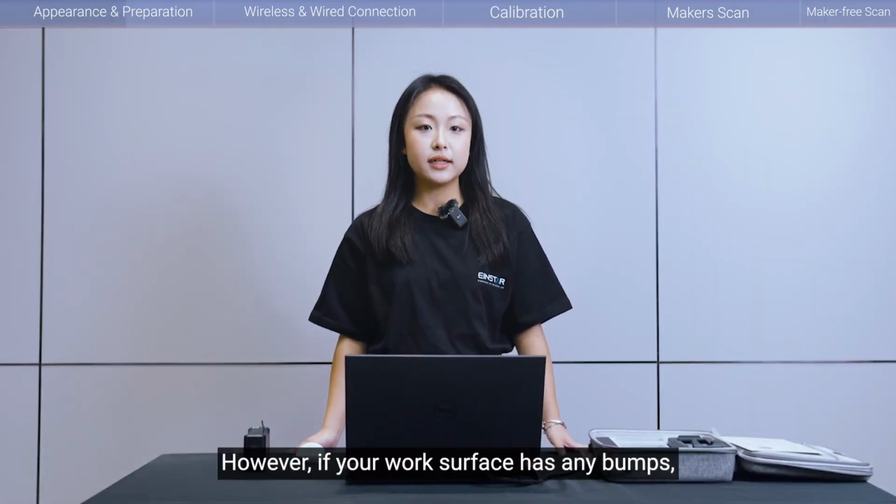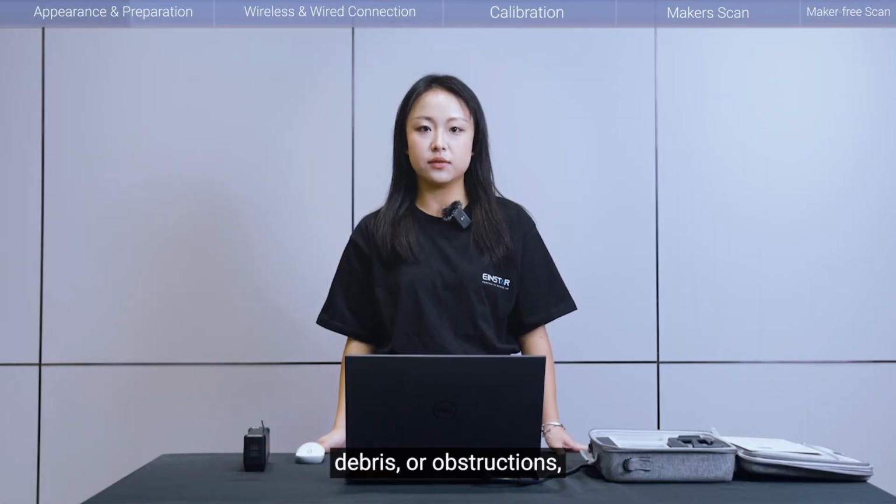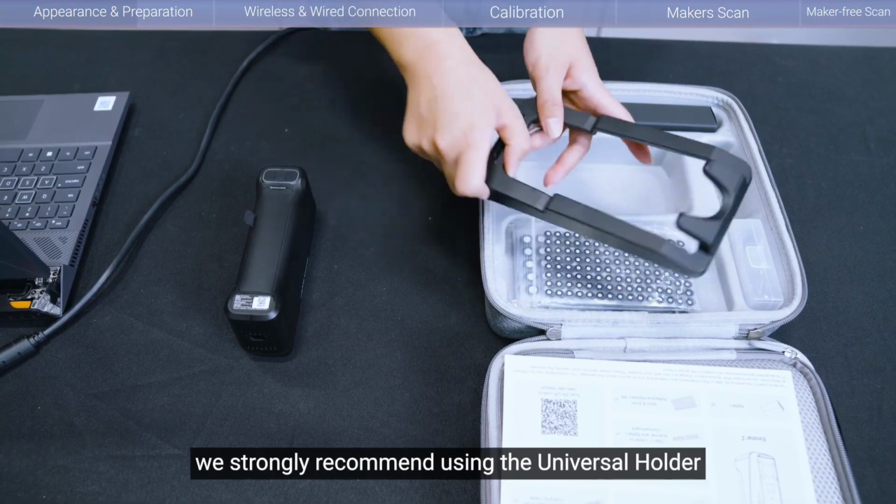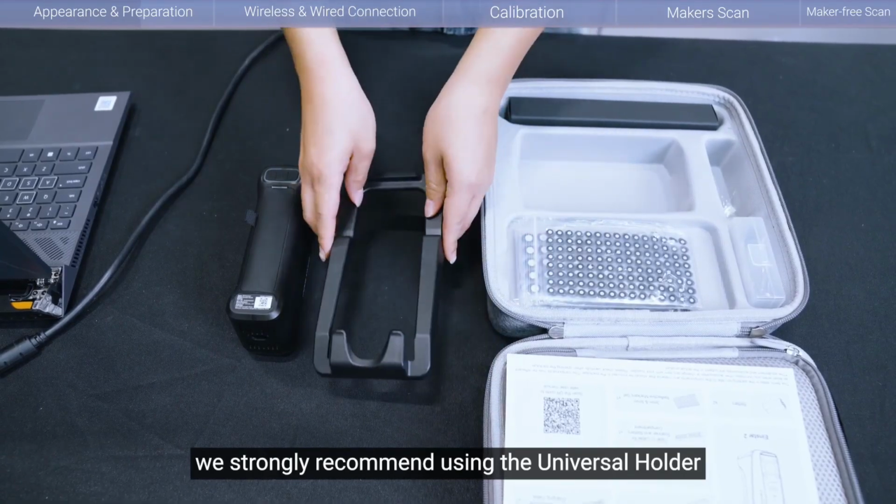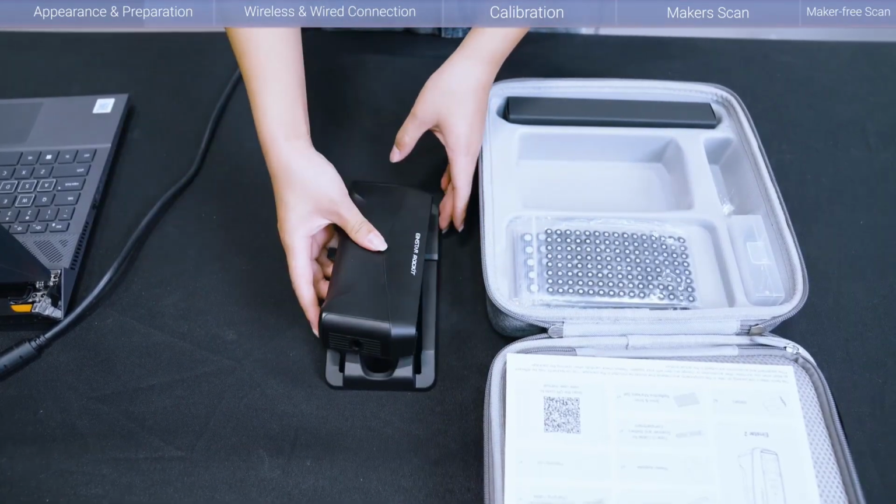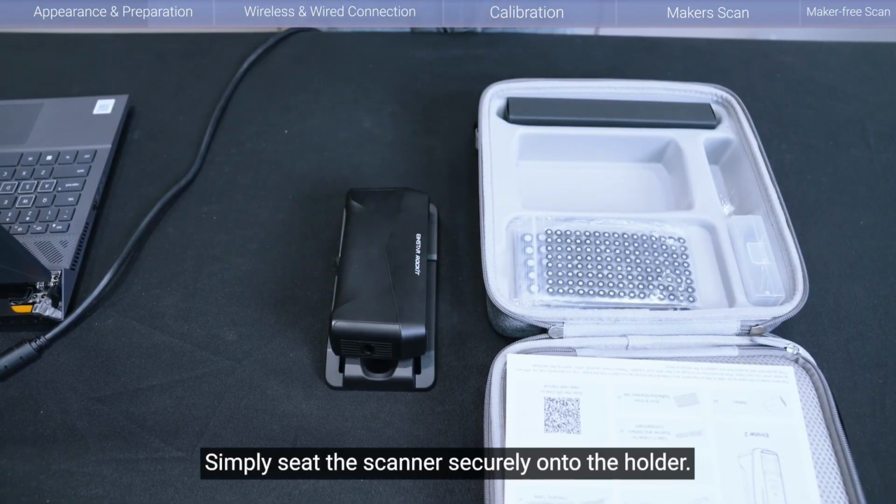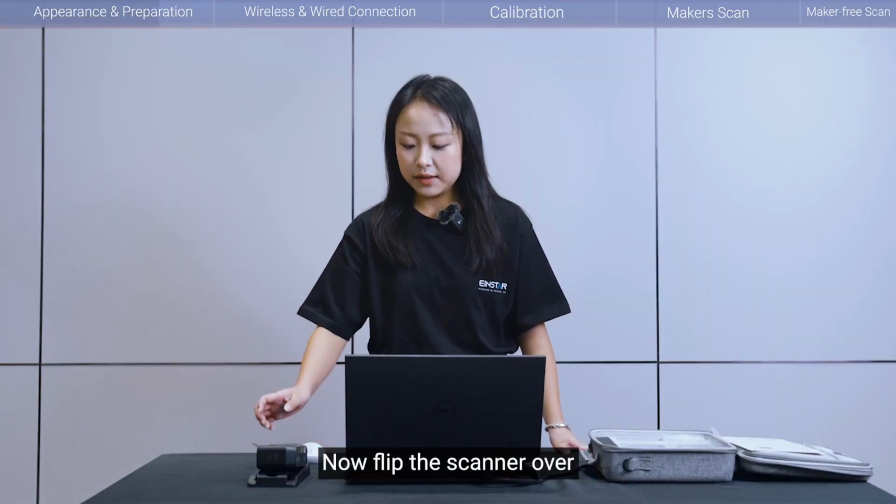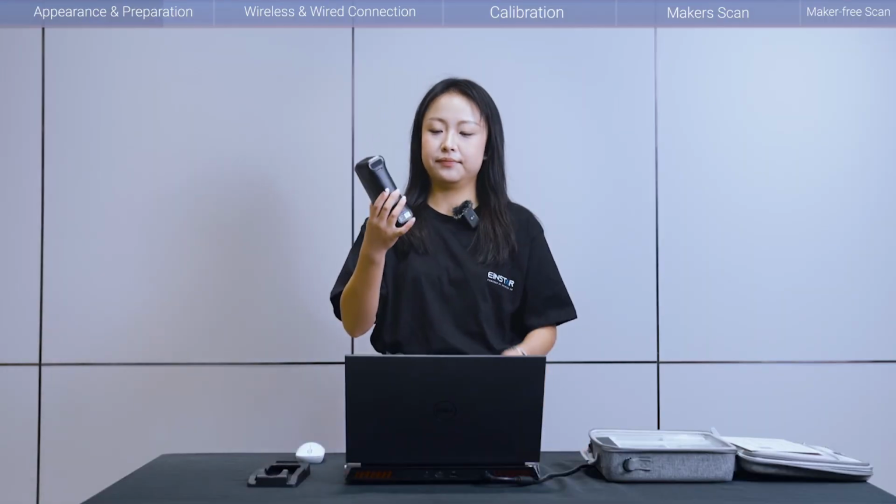However, if your work surface has any bumps, drips, or obstructions, for this situation, we strongly recommend using the universal holder from your accessory kit. Simply sit the scanner securely onto the holder. This will give you a stable, elevated base. Now, flip the scanner over.